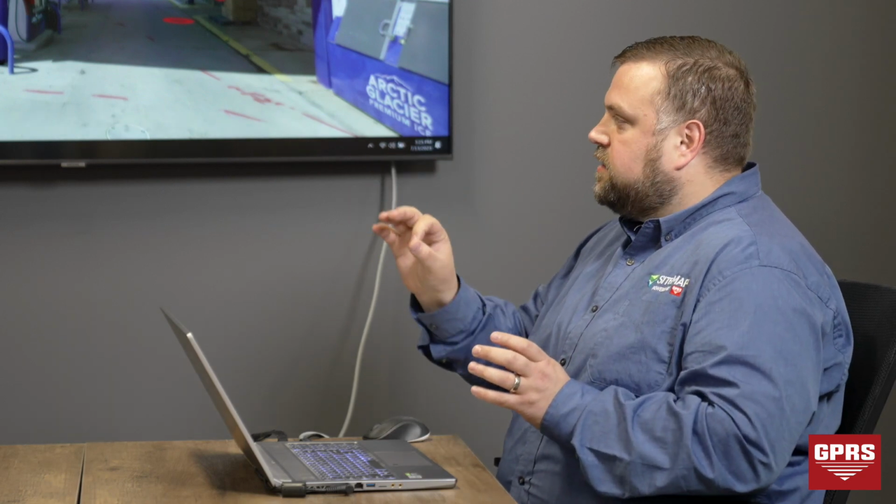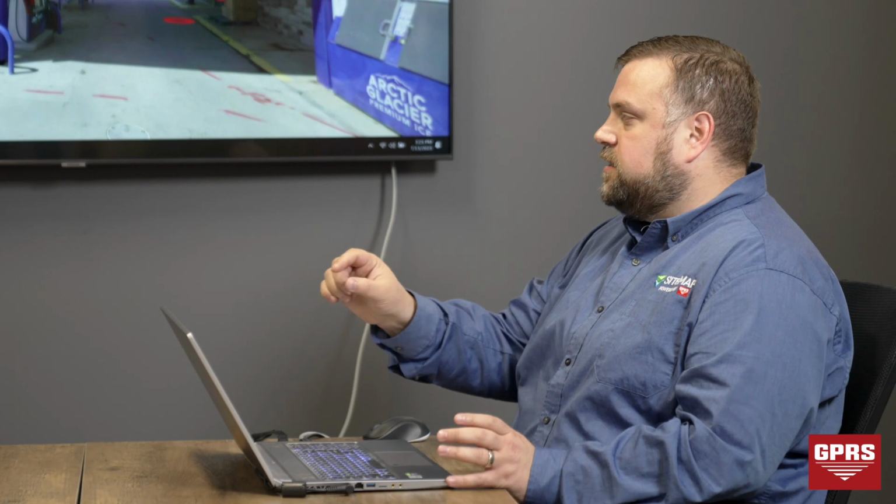So in Sitemap, just envision a full campus, and maybe each building has one of these virtual tours that you could just click and launch. You don't have to know where it's stored. You don't have to remember the file name. Anyone that has access to that site would have access to these links that you can launch and view and use.